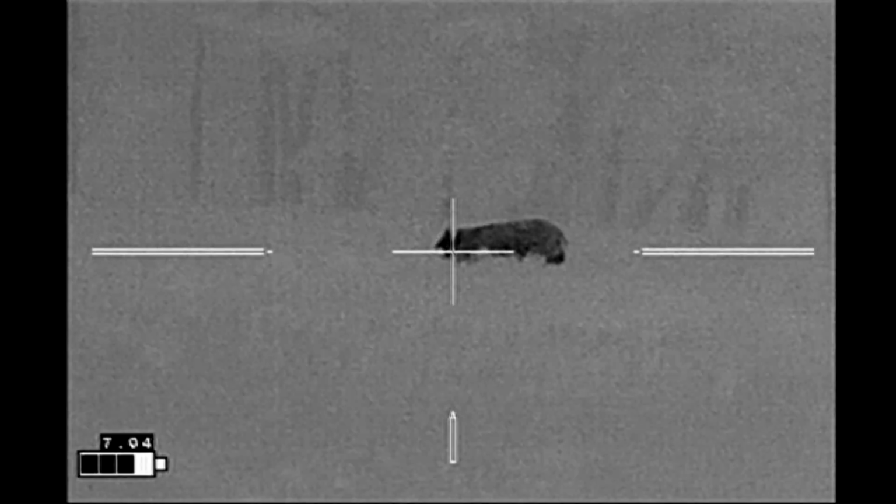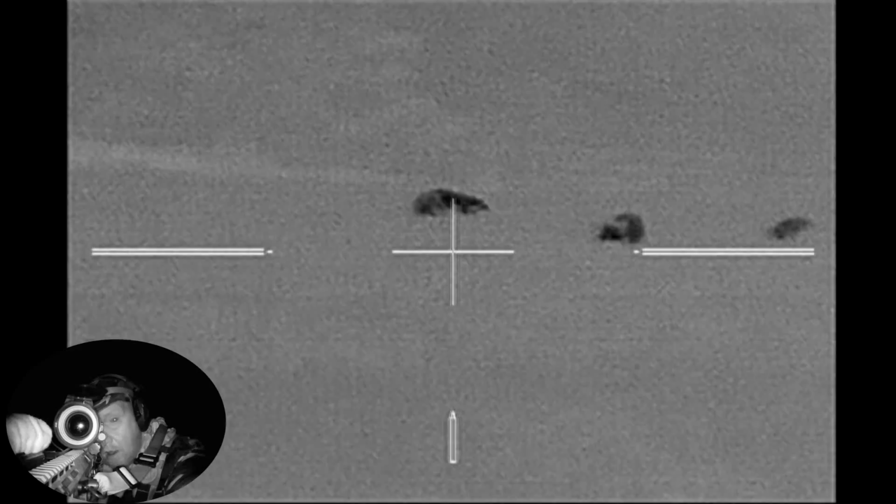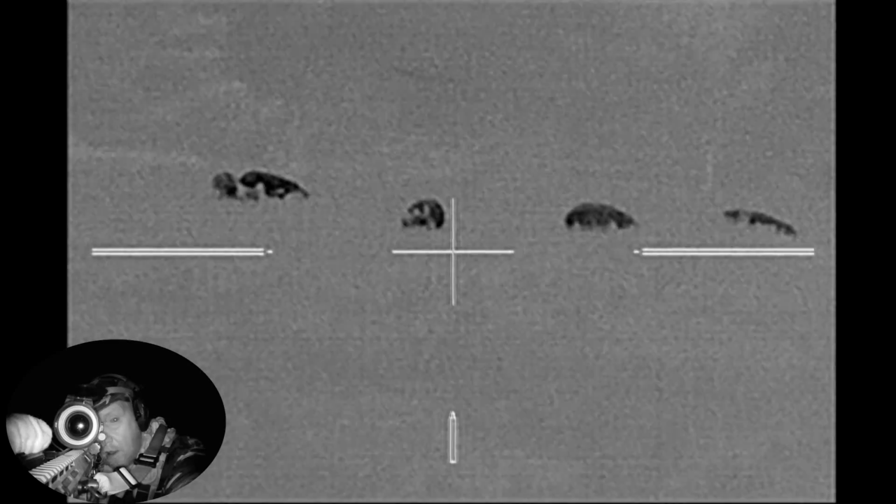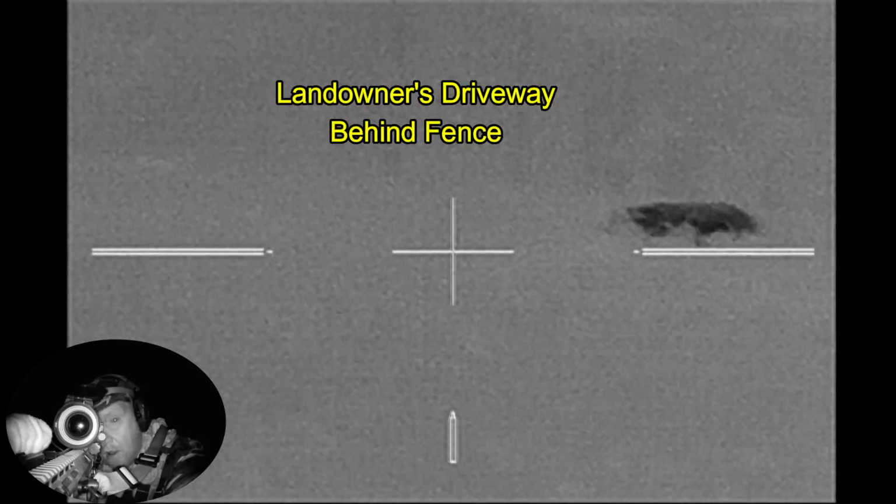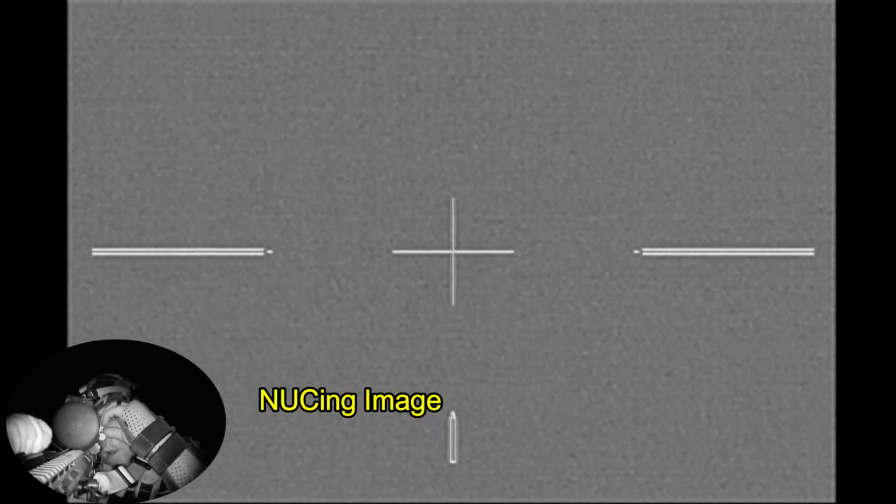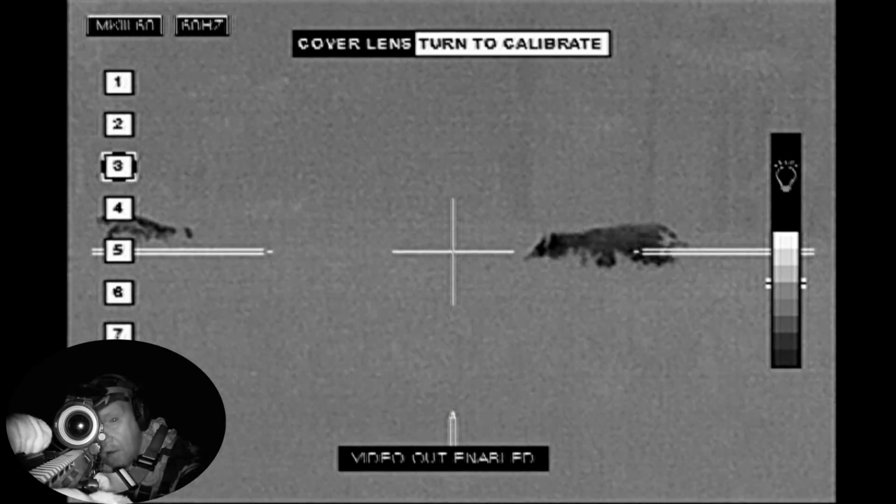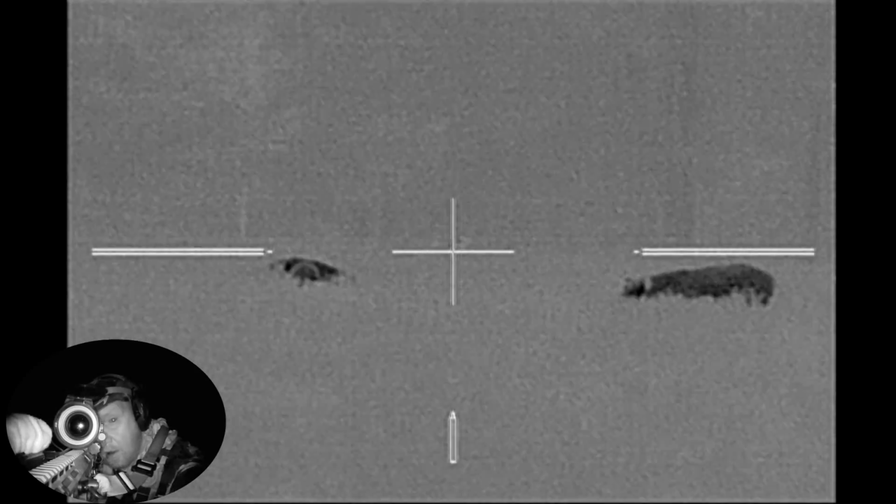Got a small sounder of hogs. I'm thinking this is going to be the sow for this group of younger hogs. And in actuality, I could not have been more wrong. And with the new camera, you can see me nuke the image right here. The reason why we nuke the image on thermal scopes is because the thermal sensor builds up some noise over time with use, and so this recalibrates the sensor and provides a better picture.